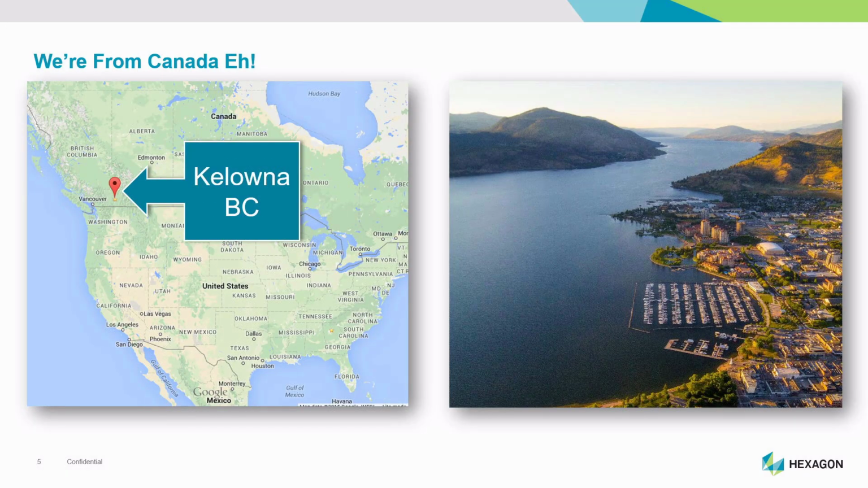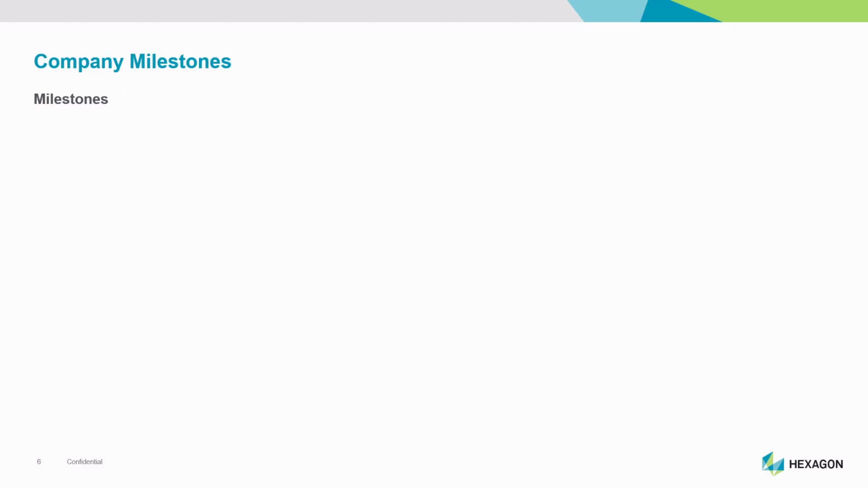So Kelowna, we're in the westernmost province in Canada called British Columbia. That said, we're about 400 kilometers inland from the Pacific coast, so we're definitely not on the coast itself. This is a picture of Kelowna, and the topography is very similar to Italy here, I think. We have the mountains and a beautiful lake. We're on a lake that runs about 110 kilometers north to south. Anyways, a bit about MicroSurvey.